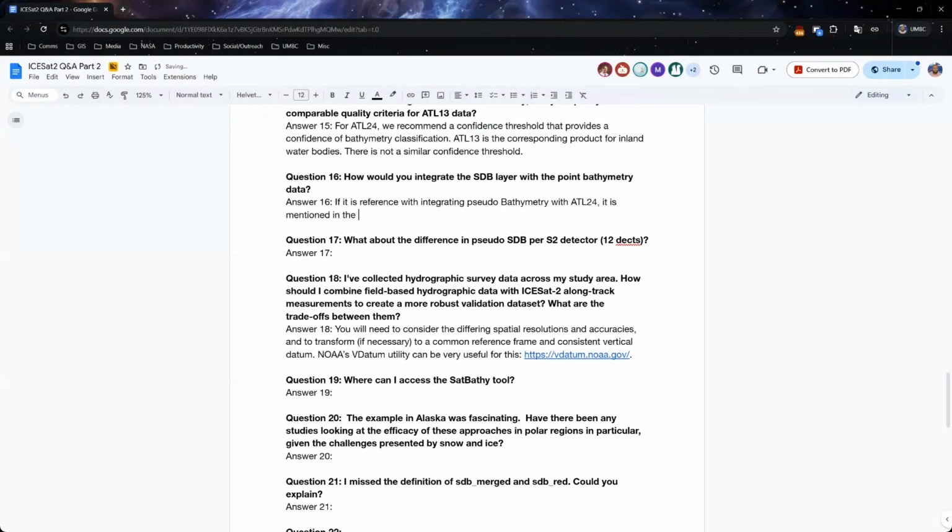Okay, question 17. What about the difference in pseudo SDB per S2 detector? Yeah, I think that's interesting. One of my recent students, Ruth McCullough, looked at using small sats, where each individual satellite has its own imaging sensor, so you have differences between the different sensors. I don't have detailed information other than that I think that's a great question and most definitely an area for ongoing research.